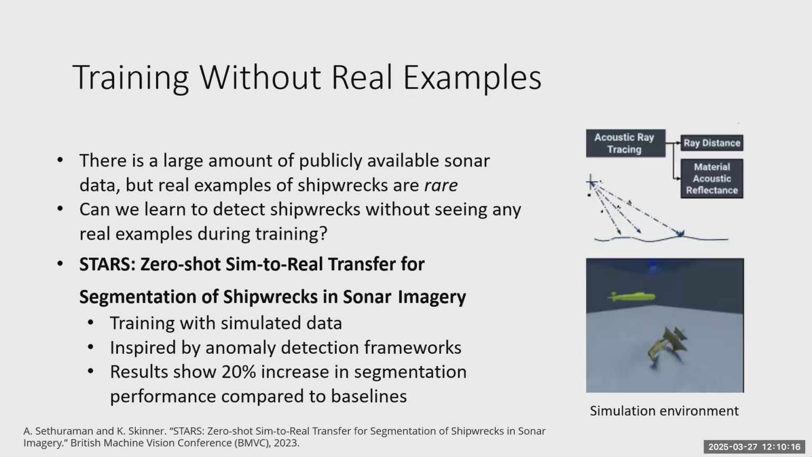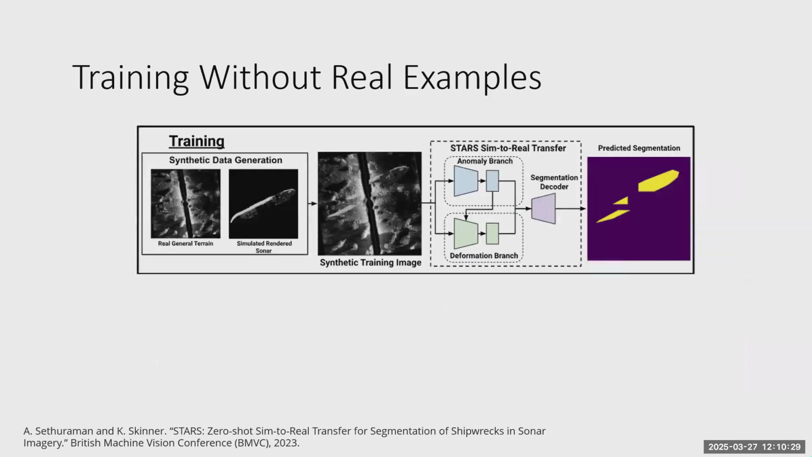So we were inspired by anomaly detection frameworks to address this challenge. What that means is we thought of the problem as a targeted anomaly detection task, and I'll talk a little bit more about that when I show the network. But just to give an overview for training, we have a synthetic data generation pipeline. We use real terrain and augment them with simulated ships. So we do have some real terrain data there.